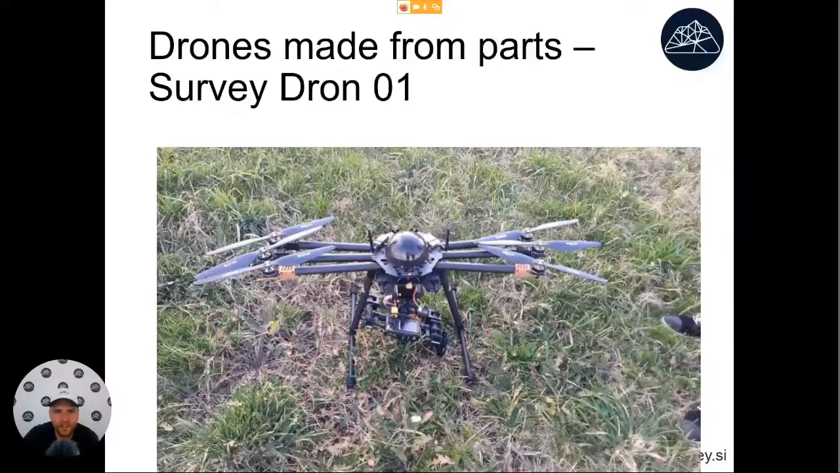Okay, then there are drones assembled from parts. This is an example of the drone that we were building here at our office. This is how it looks when it's put together. Before you fly, you just extend the arms. It has six propellers to make it safer. The problem with this one is with the Chinese parts, it's very hard to make sure that you won't have a problem with cameras not recording or something like that.